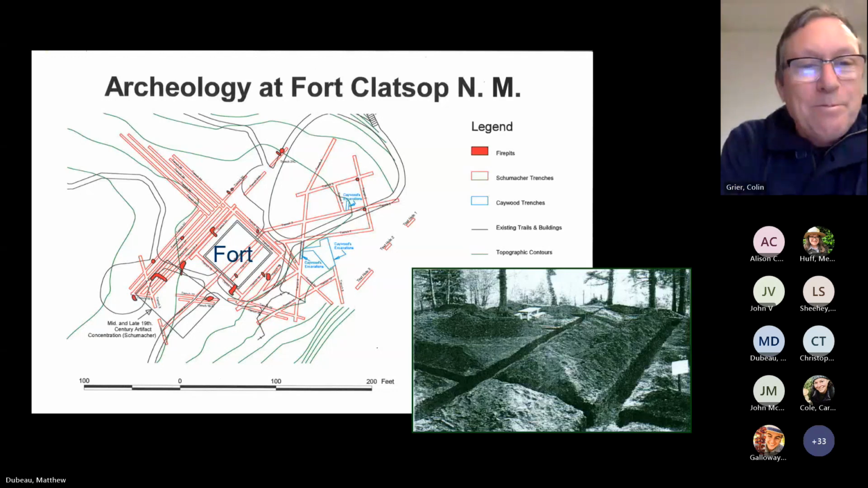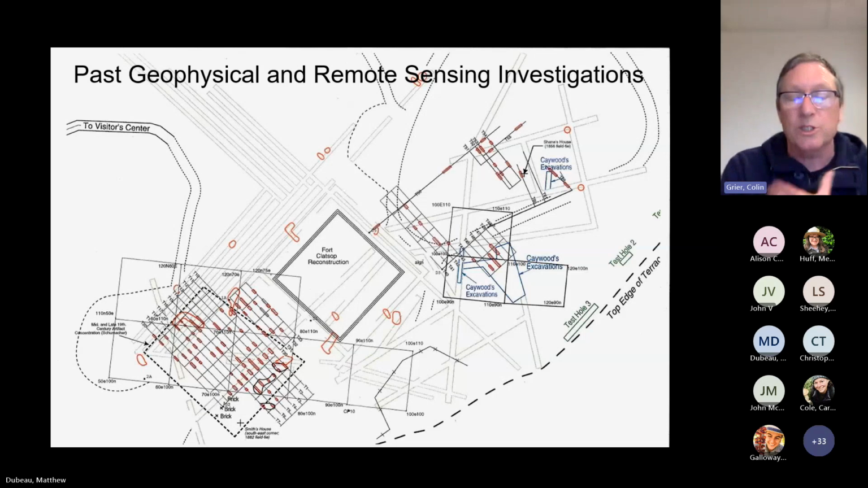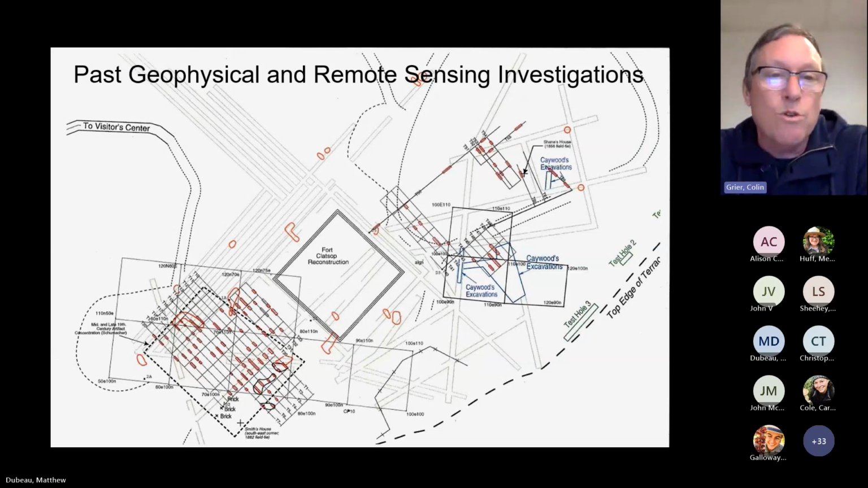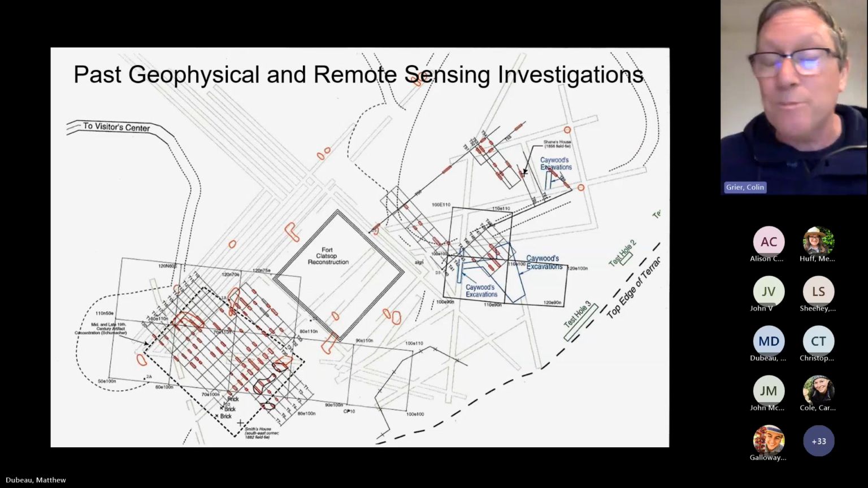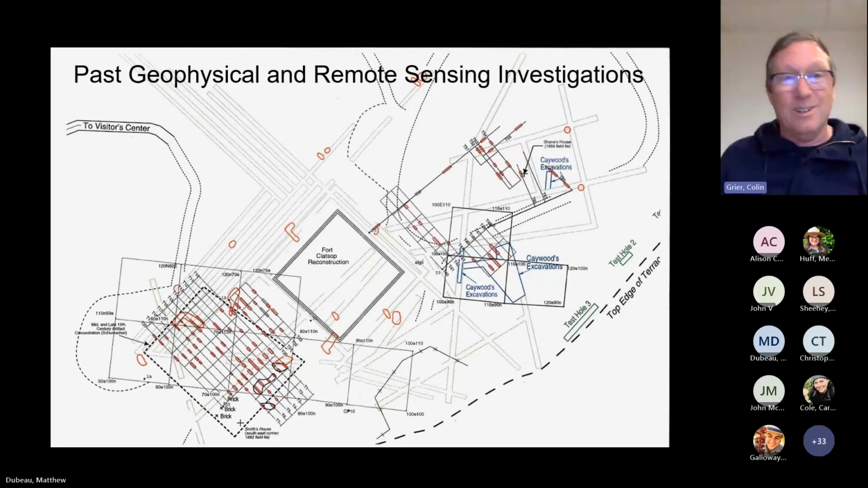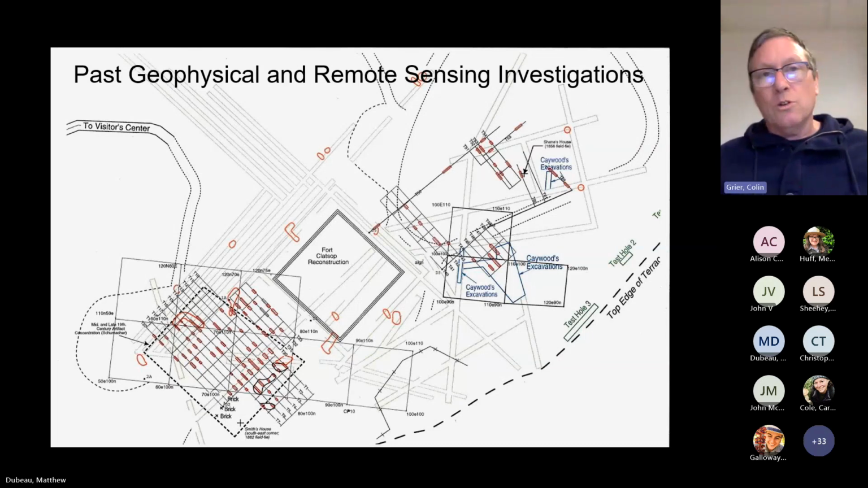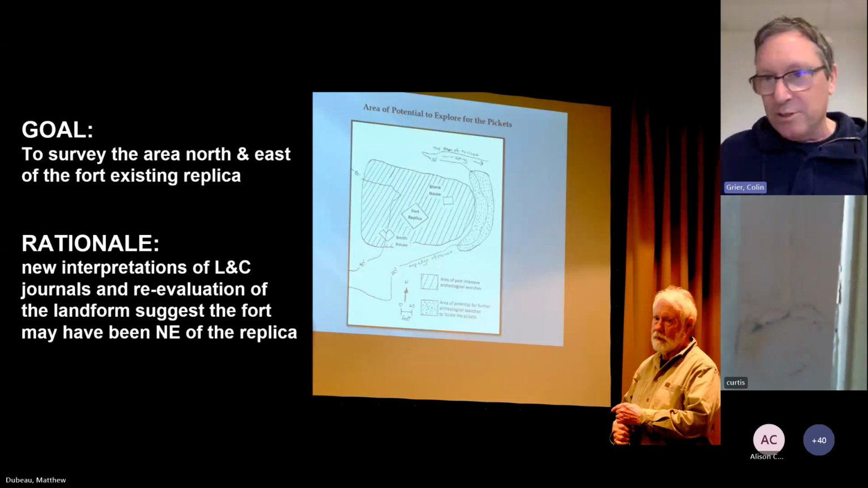And next slide. There's also been geophysical investigations, looking at the subsurface without having to disturb that subsurface, using things like ground penetrating radar and magnetometry and electrical resistivity and soil chemistry profiling and things like that. So a lot of effort to find some physical remains of the fort, but nothing's really been found, no smoking gun. And you can see there's quite an array of different pursuits all around that replica.